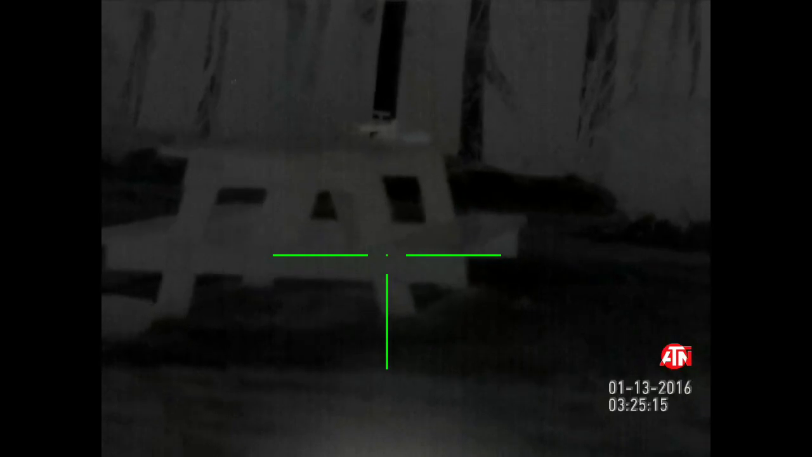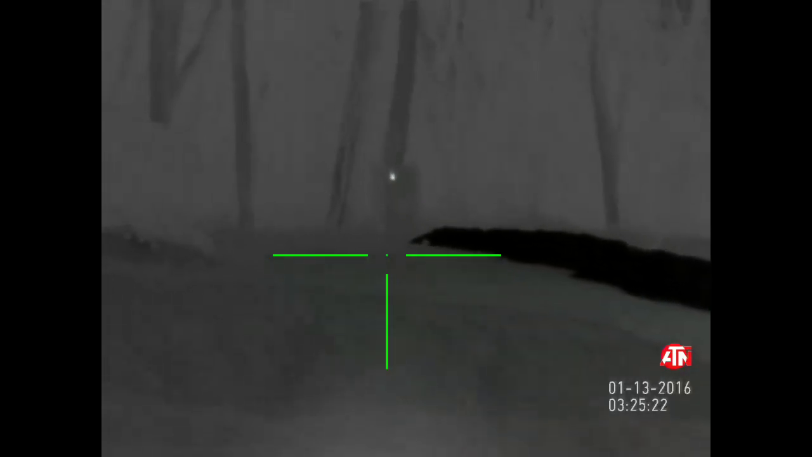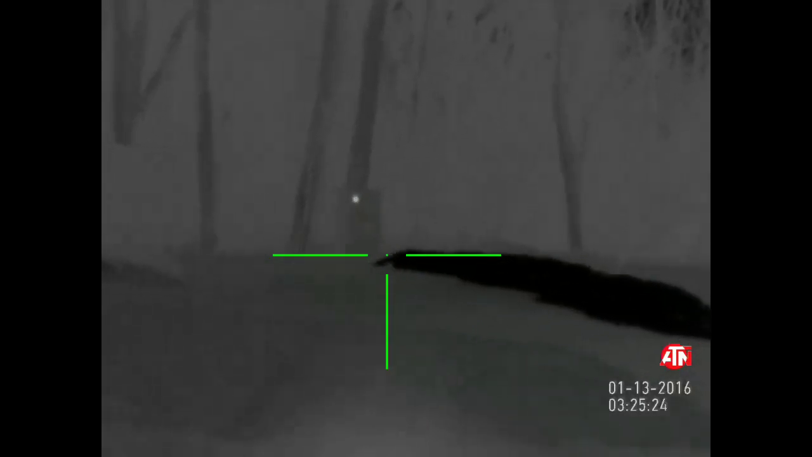But in a little bit here you'll see a bird. There was a ton of animals around when I first started, but once I started shooting they scattered. This is my target I was zeroing at. You can see I placed a hot pack, which I recommend doing, right in the middle.